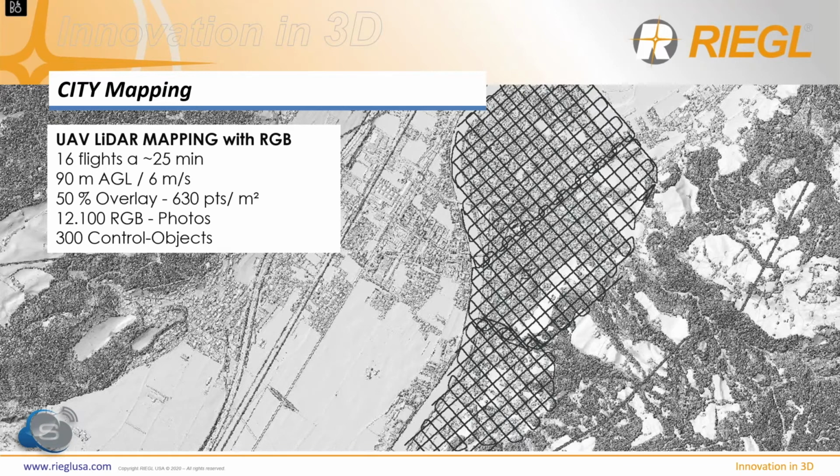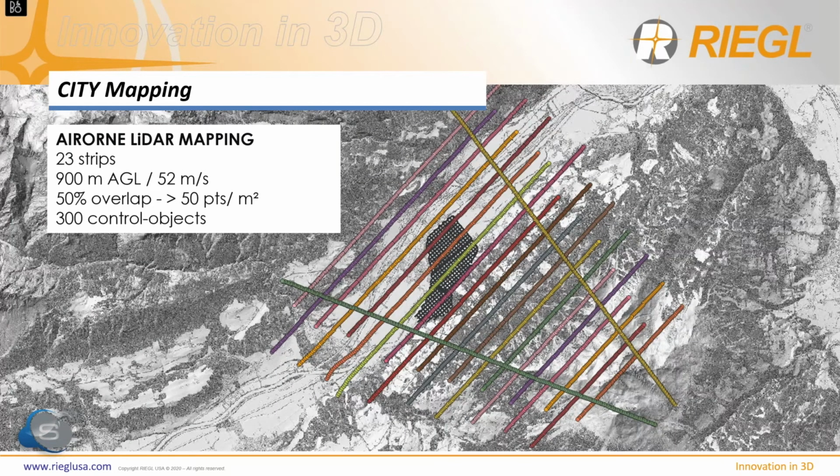To collect the backcountry, we did 23 strips over the whole area with 2 control strips. With an overlap of 50%, we achieved a point density of over 52 points per square meter.